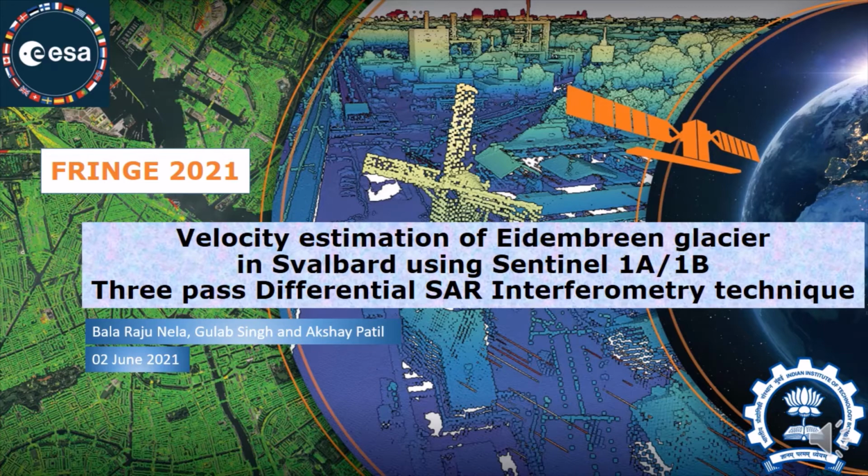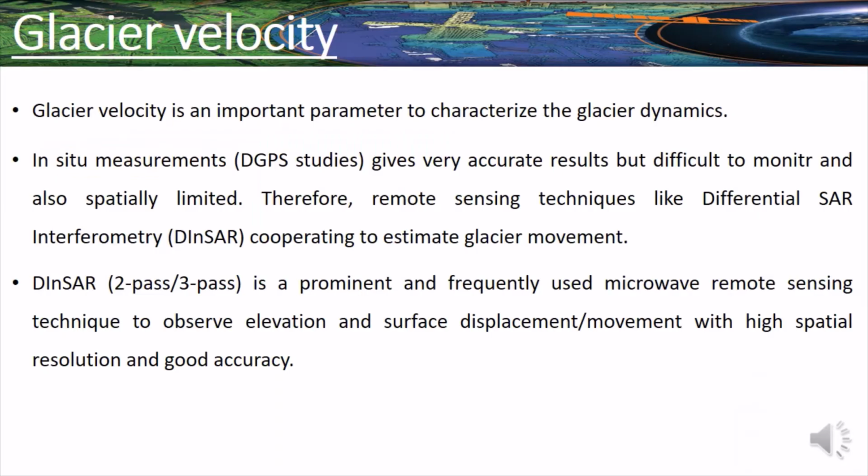I am presenting on the topic of estimating line of sight velocity of a glacier using the three-pass differential SAR interferometry technique. For this study, we have selected a glacier located in the Svalbard region. We know glacier velocity is very important to understand glacier dynamics, and recent studies have discovered anomalous dynamic behavior of a glacier through the velocity. So, accurate estimation of glacier velocity and minimizing these uncertainties using the current technique helps us understand the glacier